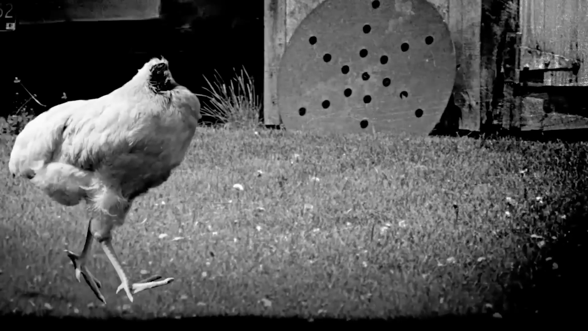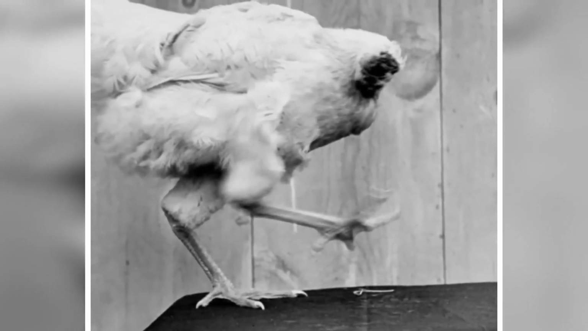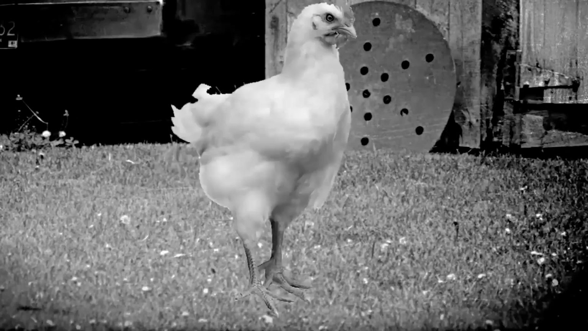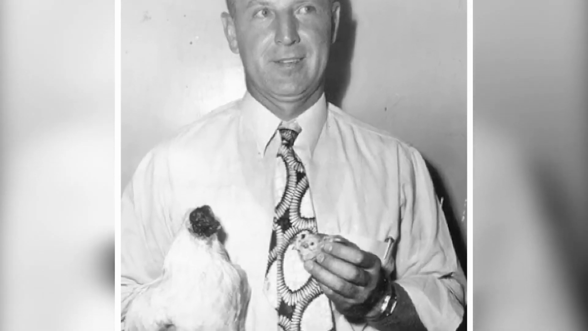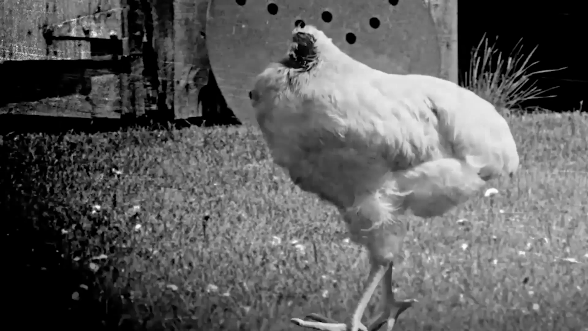Have you ever seen a headless chicken? Yes, this is Mike, a headless chicken. It has not only survived a month or two, but has successfully lived up to 18 months. Isn't this spine-chilling? A chicken with no head has lived up to the age of a normal chicken. Told you this is gonna be crazy.